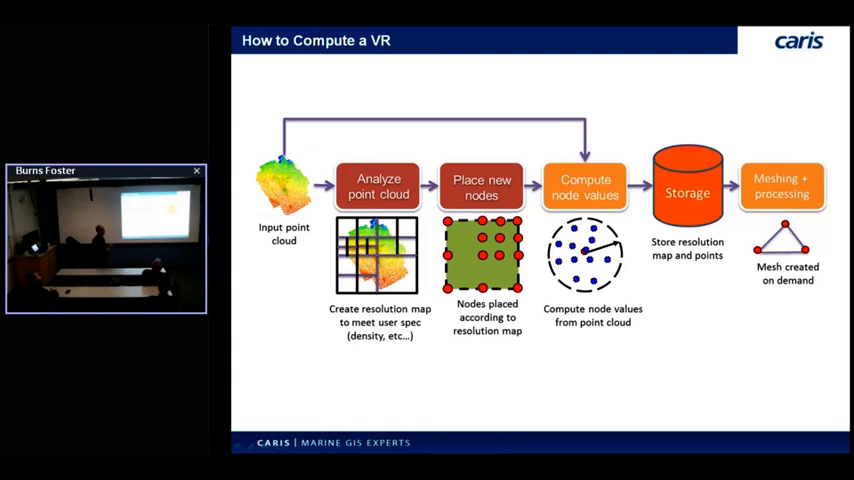So we lay down our nodes, and then we apply our gridding method. So at this point, the nice thing about what we did is that the resolution estimation and the gridding are completely disconnected. There's no dependency between the two. So we can swap out the resolution method, or we can swap out the gridding, and it doesn't matter. You still get whatever product you want at the end. So it's a nice flexible mechanism here.